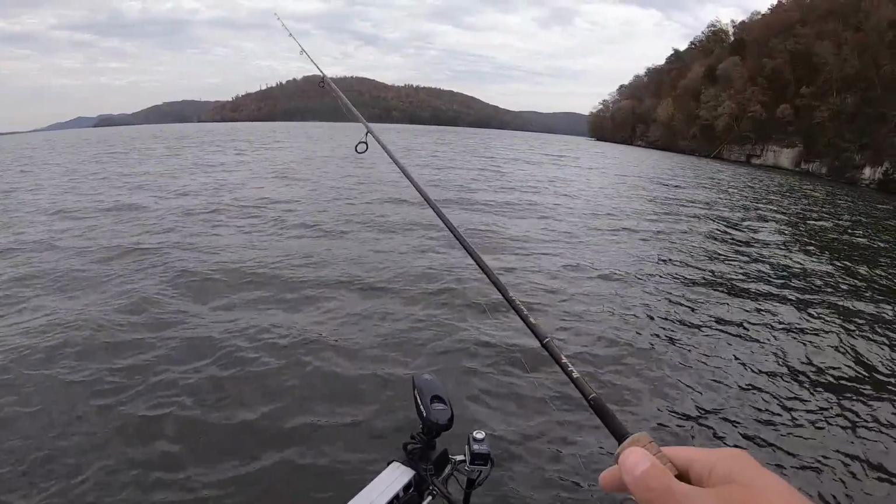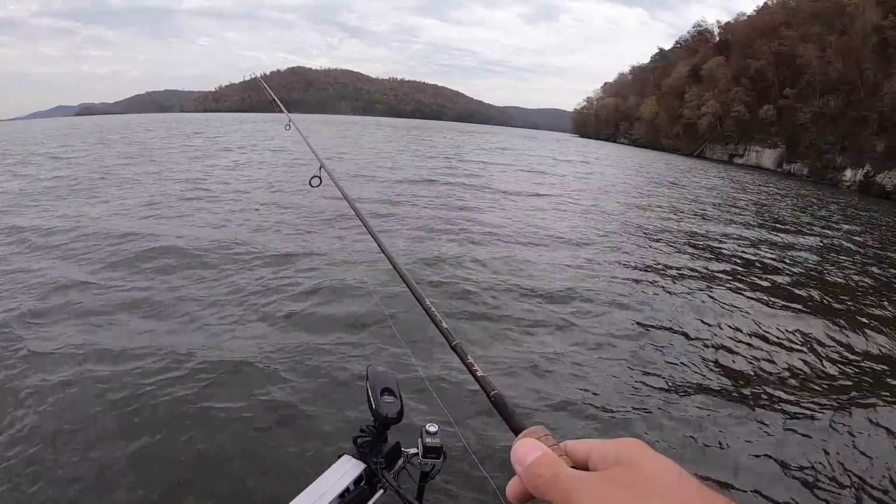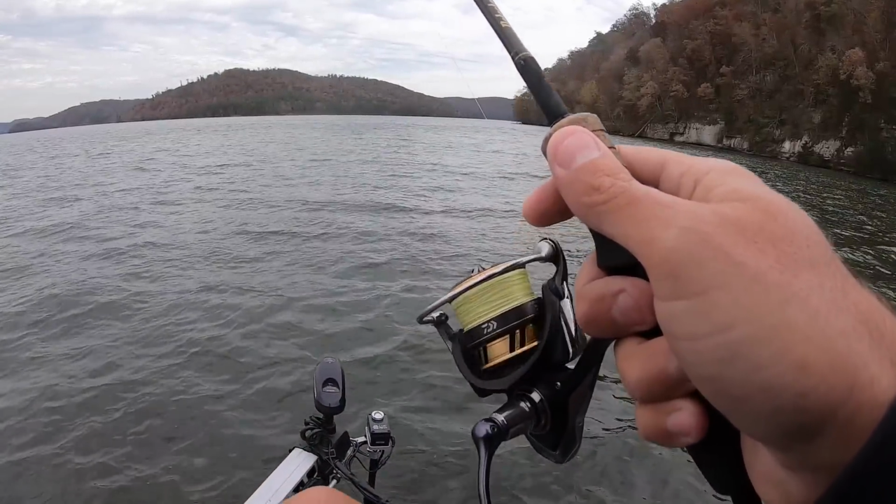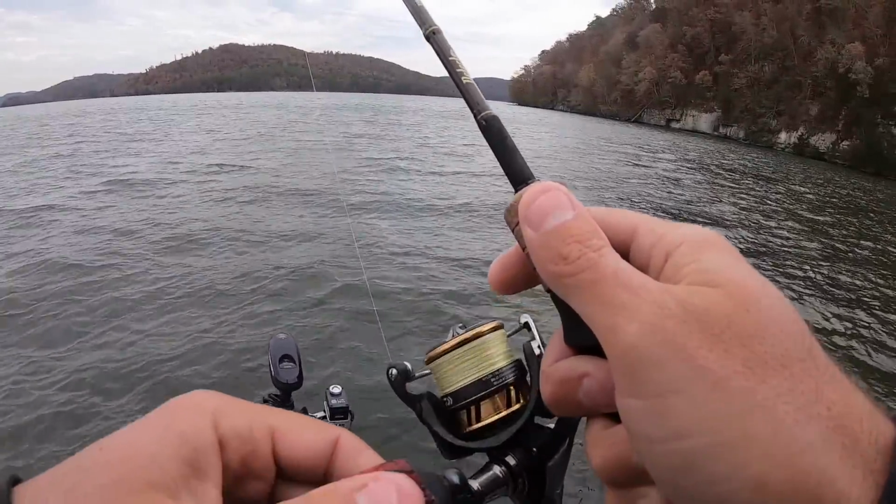I'm not saying crappie are always going to be deep this time of year, but they're always going to have access to some deep water close by. If they're not in deeper water or sitting right on the edge of a creek channel or the main river channel, they're going to be not very far away from it. They're going to be where they can get to it without having to swim too awful far.